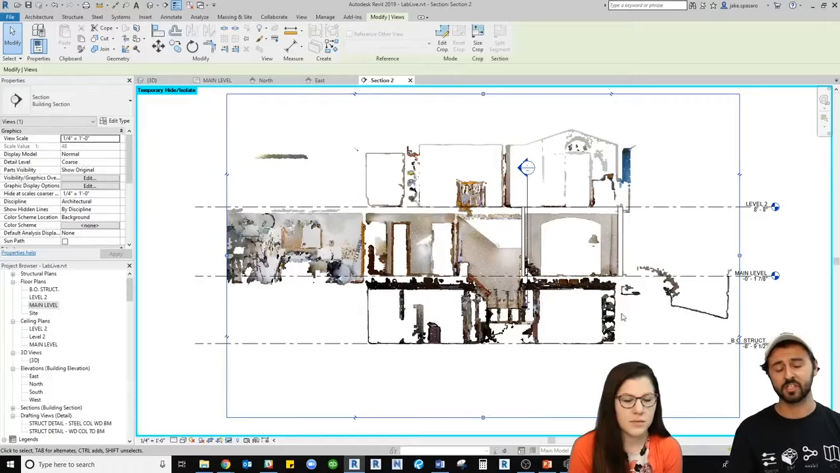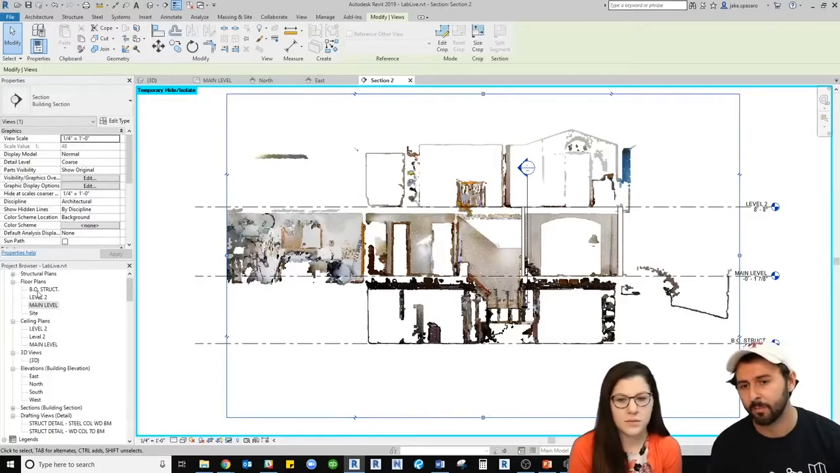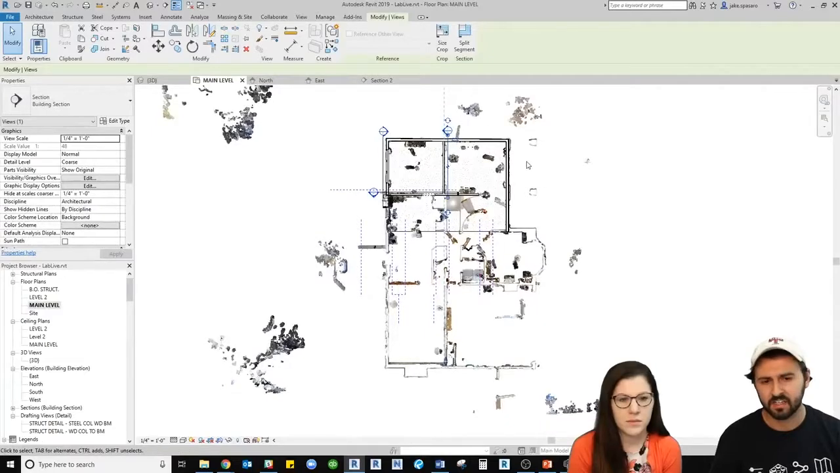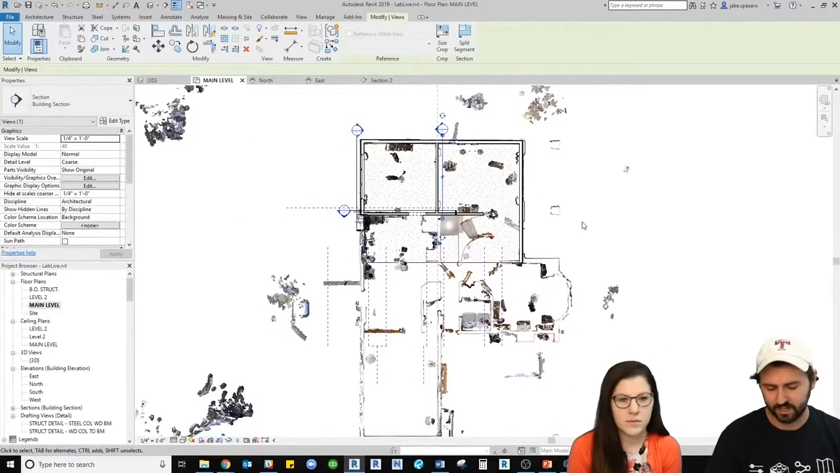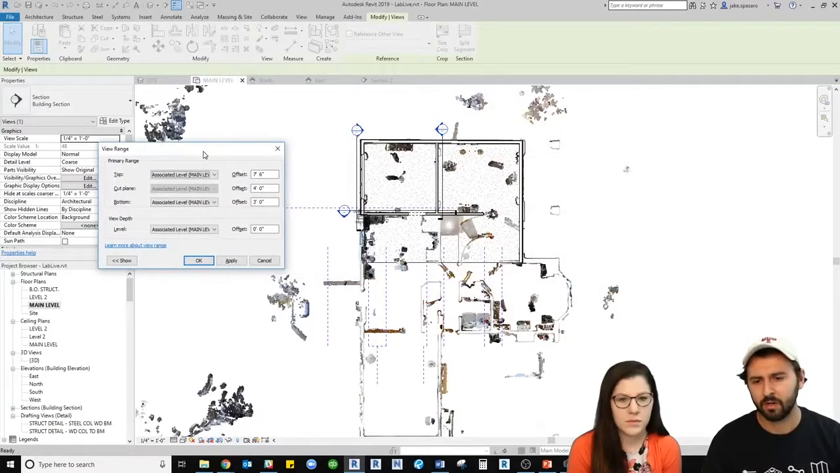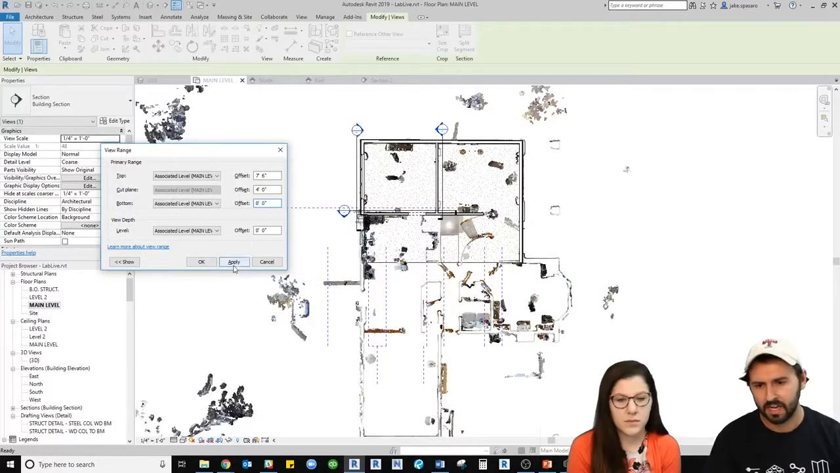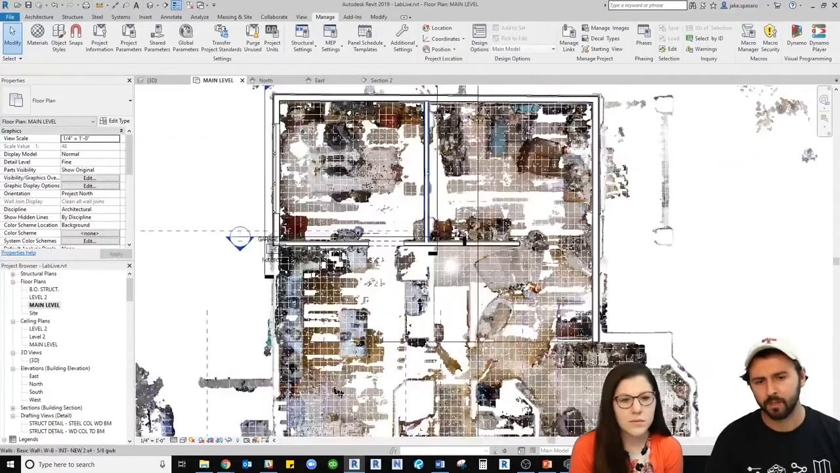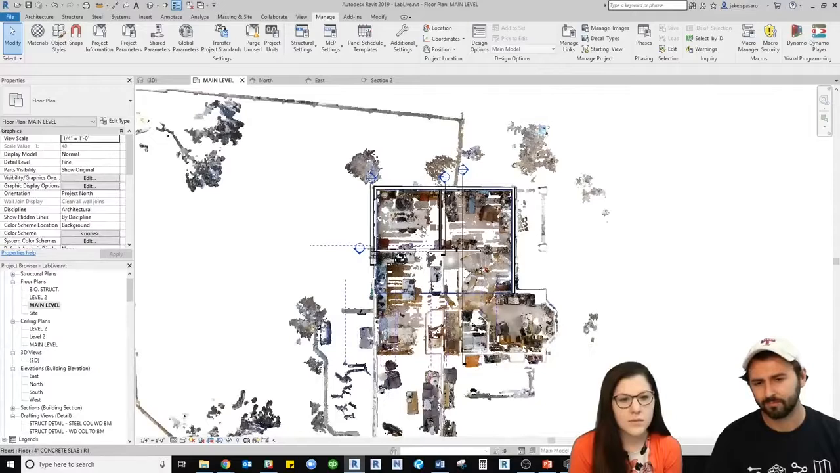So once I've defined my elevations, then I'm going to go to my floor plans, and I have some walls already in here, but if I go into my view range, what I want to show you guys is if I turn this bottom offset to 0 and hit apply, you can actually see the floor and everything in it.